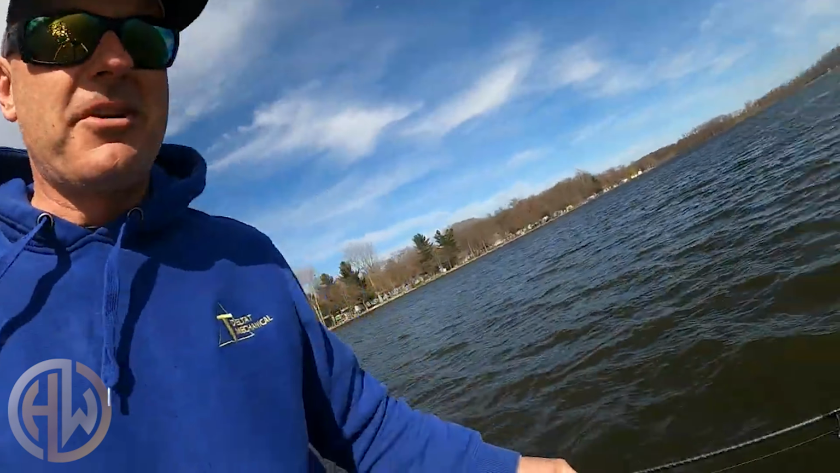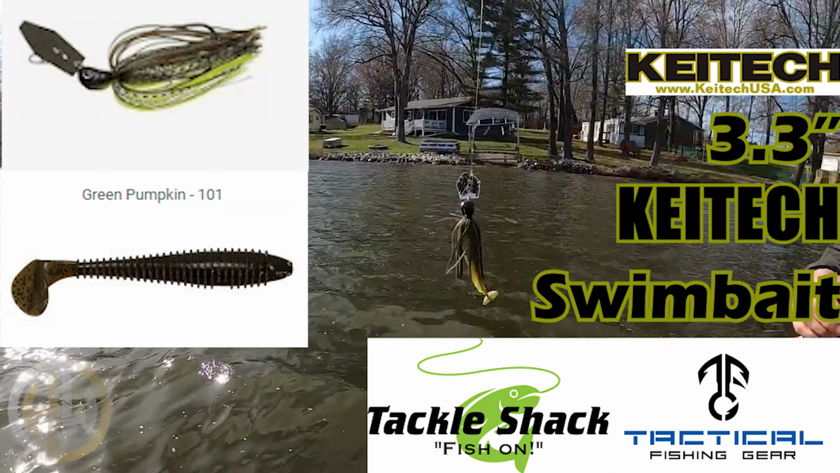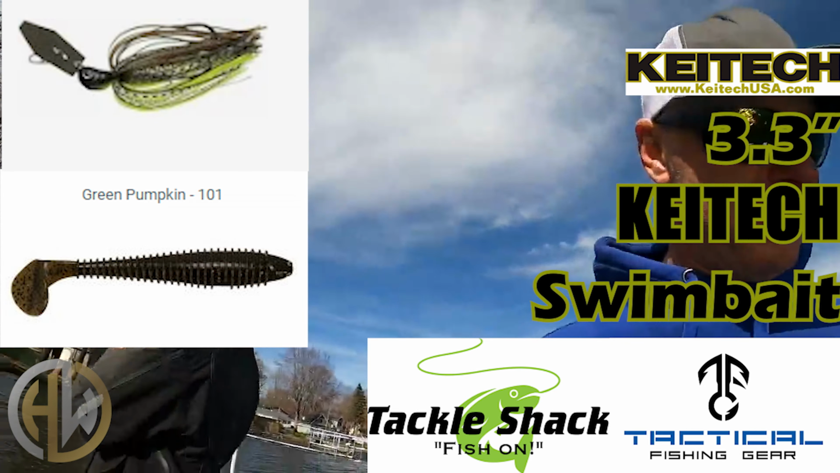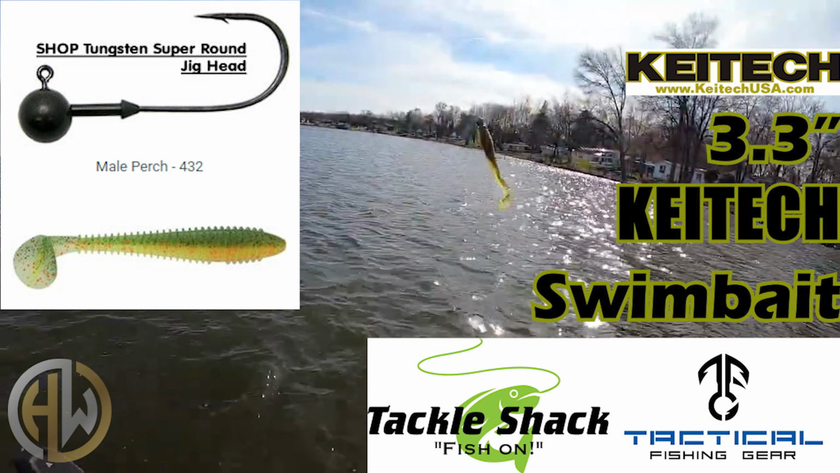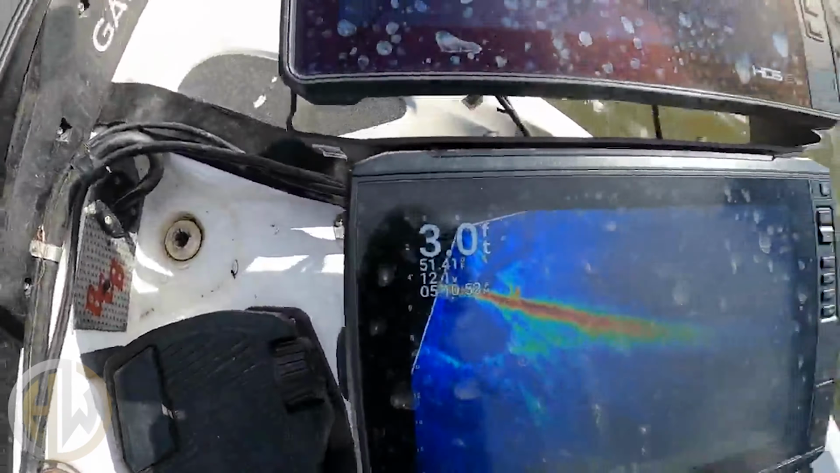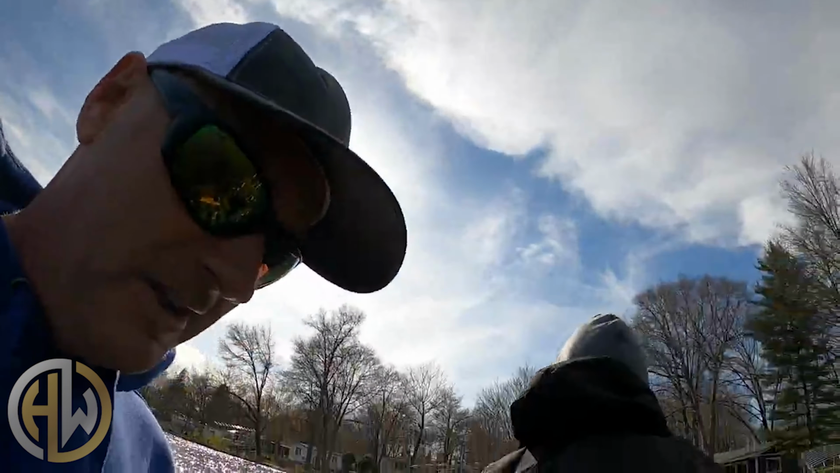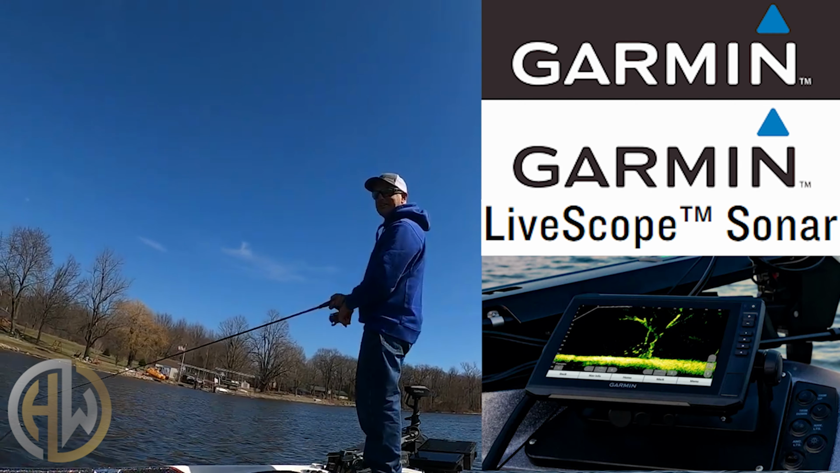We're out here on a dirty water lake, as I said, and all we're doing is fishing the windy bank. Yeah, 2 keepers. And he's just using a green pumpkin Jackhammer with a 3.3 Kietech trailer. And I'm using the same, it's perch. And we're just fishing the windy bank, and that warm water has got this stuff 51 degrees up here against the bank, so it's got these shad and these fish pushed up here right now. Garmin sonar is amazing. You feel that swim bait go tick, tick, tick. Yeah, I felt it on that.